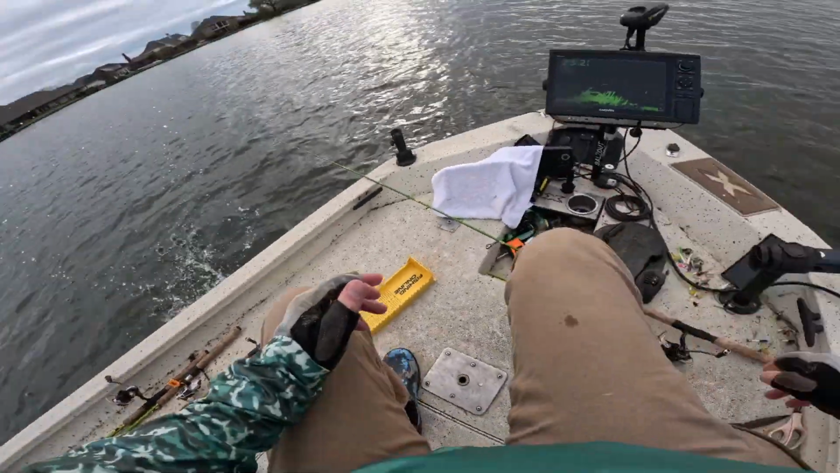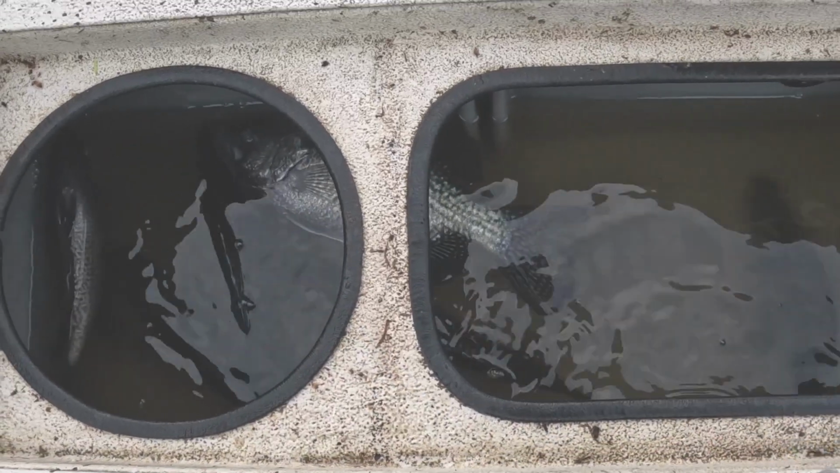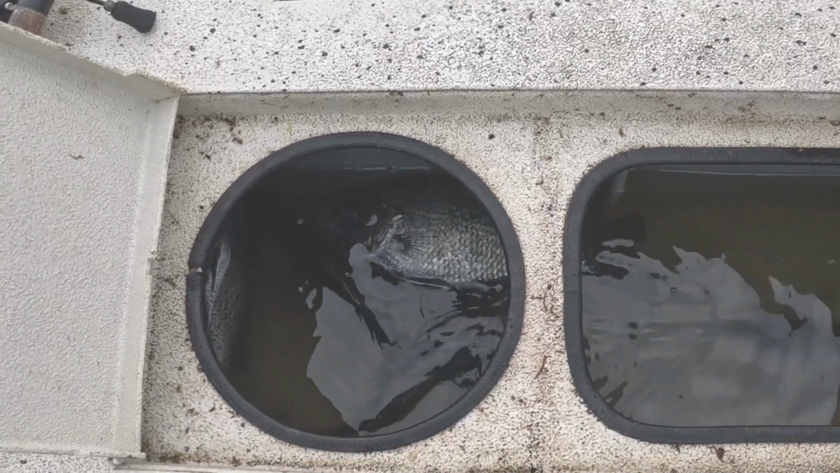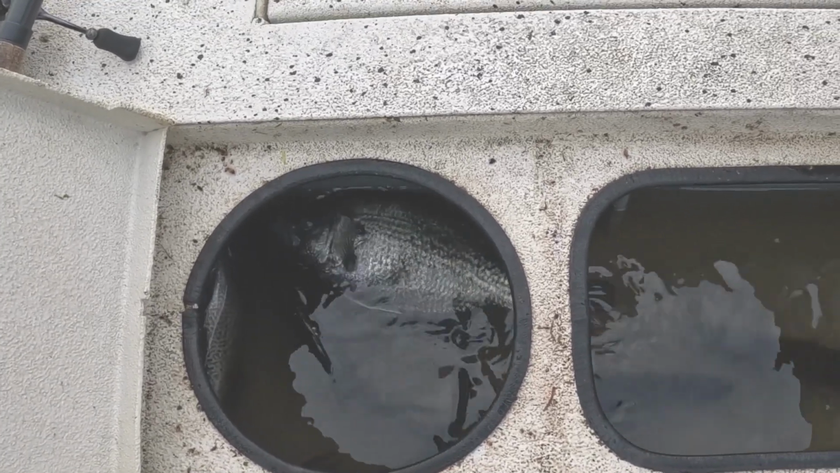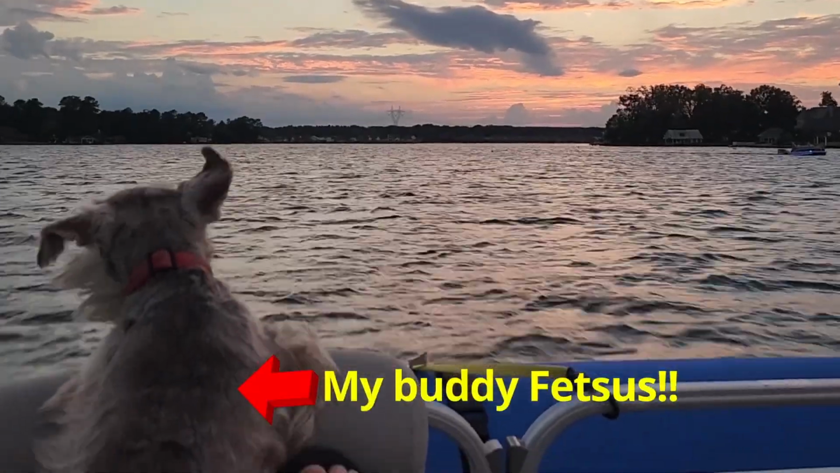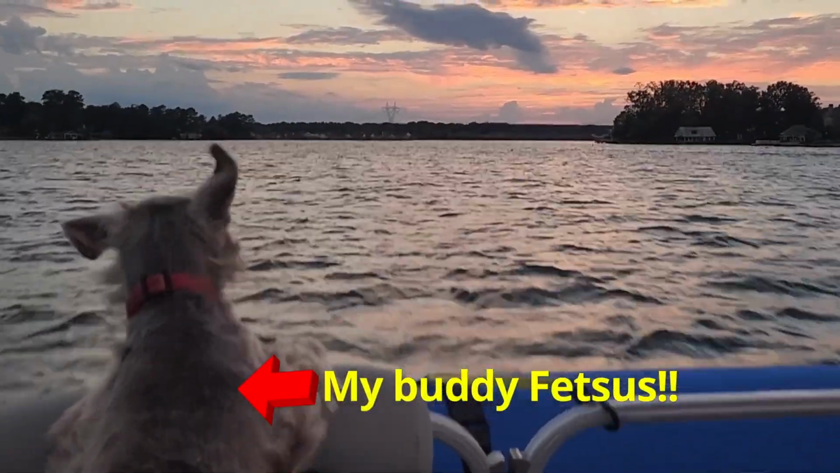Get in there. We got about 1, 2, 3, 4, 5, 6 in there that we kept. Let go a bunch of females. Fished for about 3 hours. Ended up catching 9 crappie. Kept 6 of them. And I ended up giving those 6 crappie away. It was a fun day.